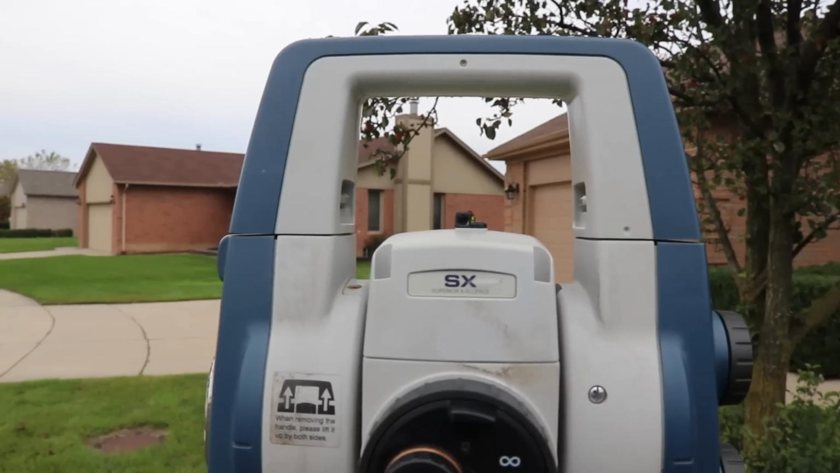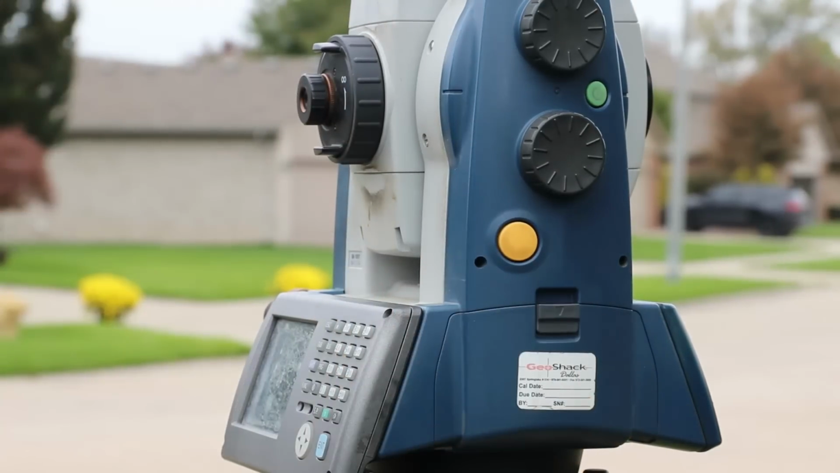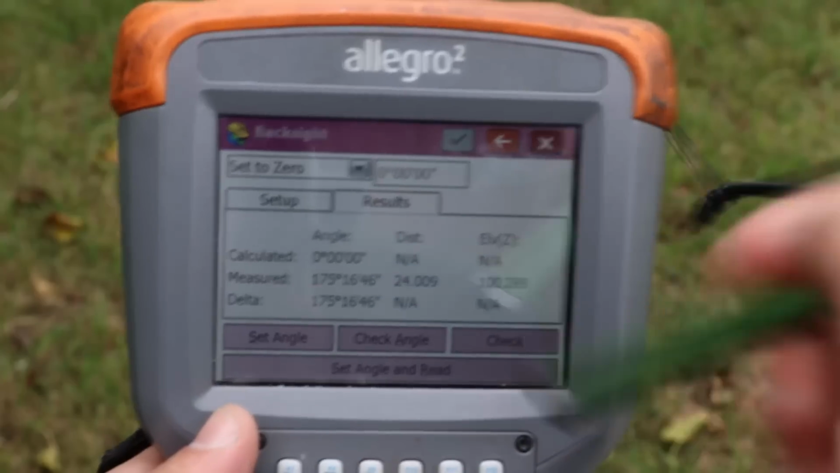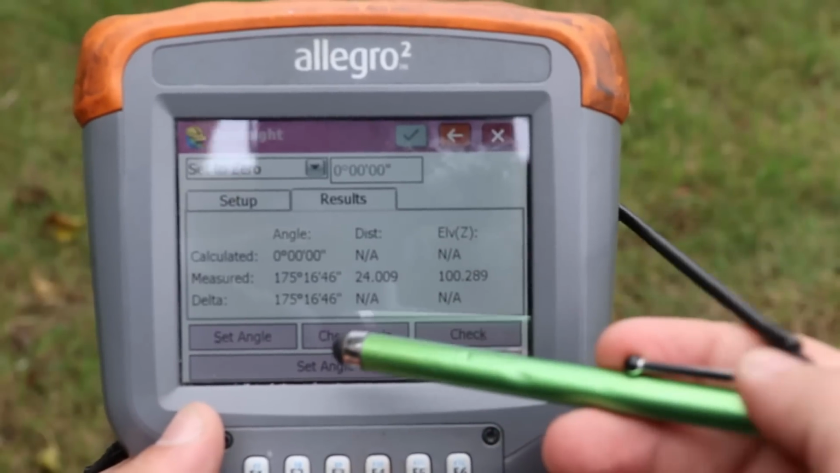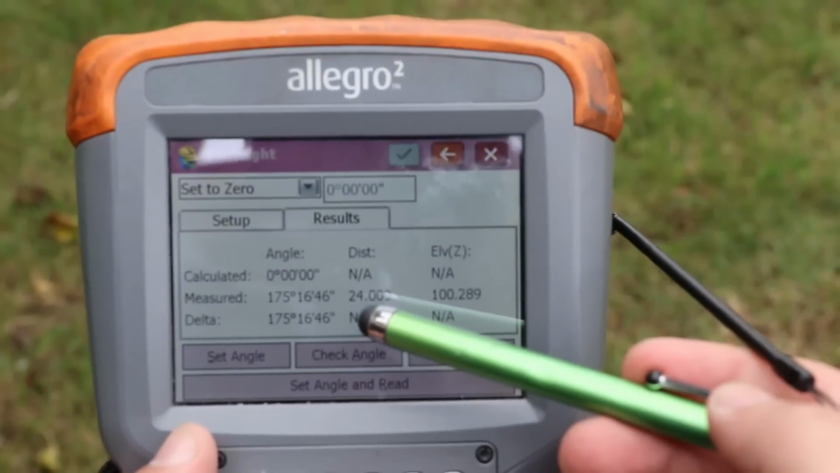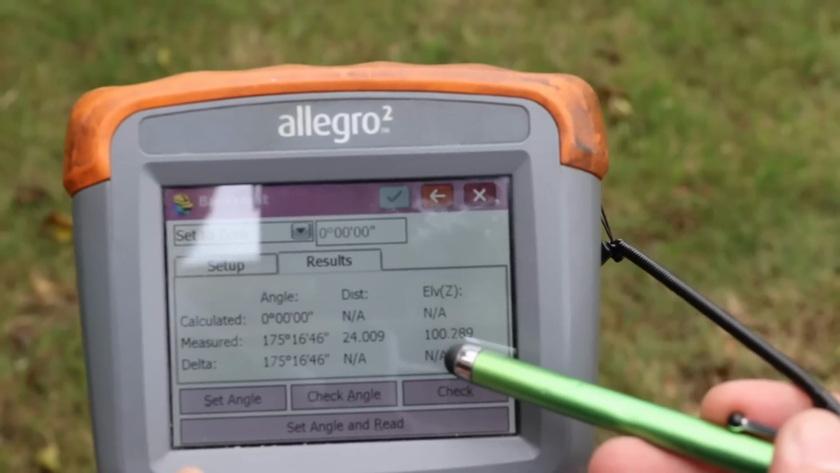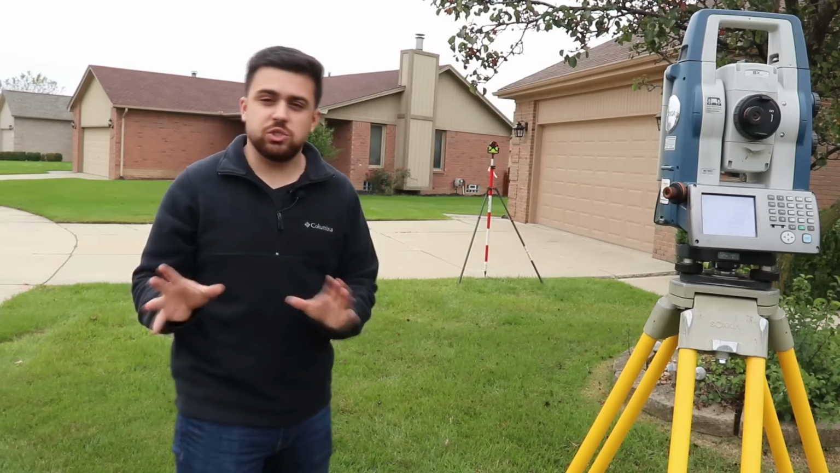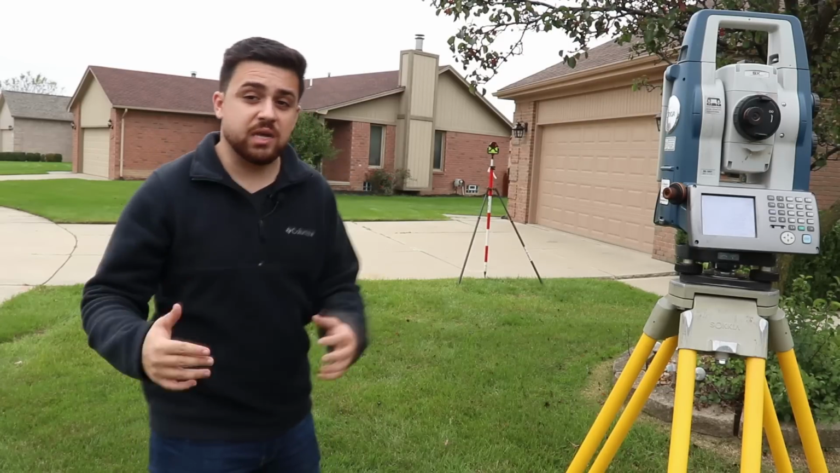Okay, and we're pointing the total station to the back sight. I'm going to go ahead and take a reading. After taking that reading, we can see that the distance between both the total station and the back sight is 24.009 feet, and the elevation of the back sight is 100.289 feet. So using these two distances, we can now assign coordinates for our back sight and set up our control network.